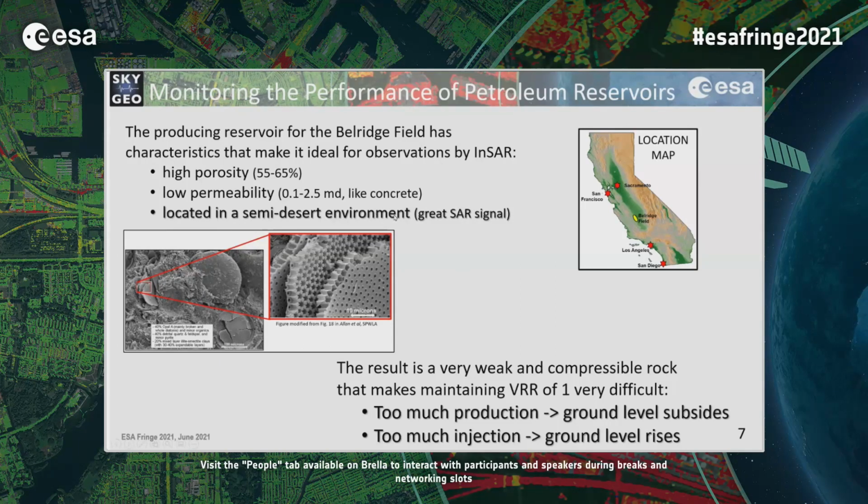And for the InSAR purposes, it's in a semi-desert environment, so we have a great SAR signal. But the combination of the very weak compressible rock makes maintaining the voidage replacement ratio of 1 very difficult. So too much production, ground level goes down, too much injection, ground level goes up. But it's fairly easy to monitor.